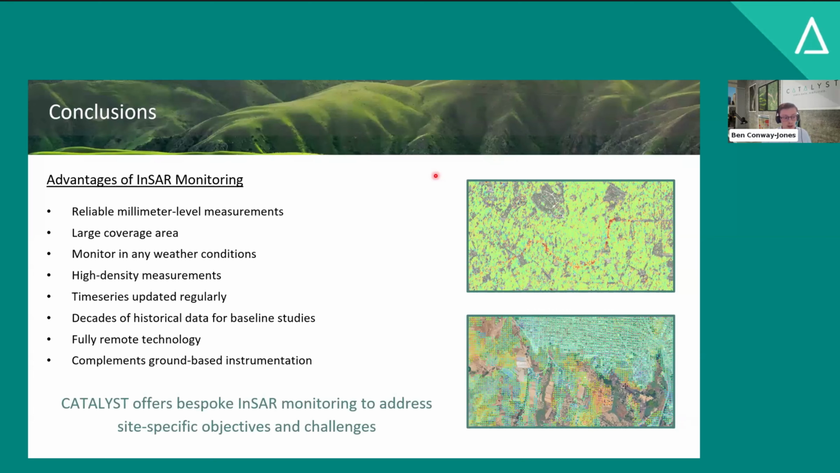And finally, Catalyst as a company, we offer very bespoke InSAR monitoring to address site-specific objectives and challenges. The 2 case studies I outlined here are in very different geographical contexts. They require different signal processing techniques because of the strength of signal we get back in urban environments versus environments like Niscemi, where you have lots of farmland. We're also looking for different signals and different strengths of signals. And so that requires a bespoke approach to be able to really meet the site-specific challenges. It's not a one-size-fits-all, and that's what we do.